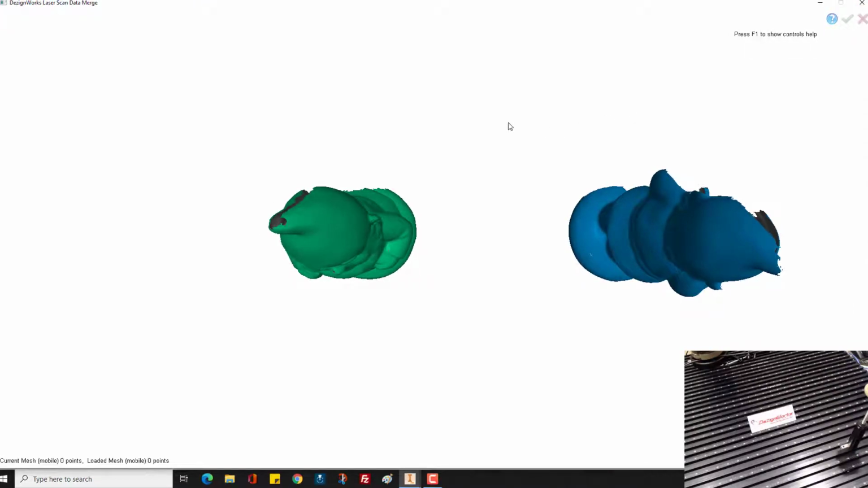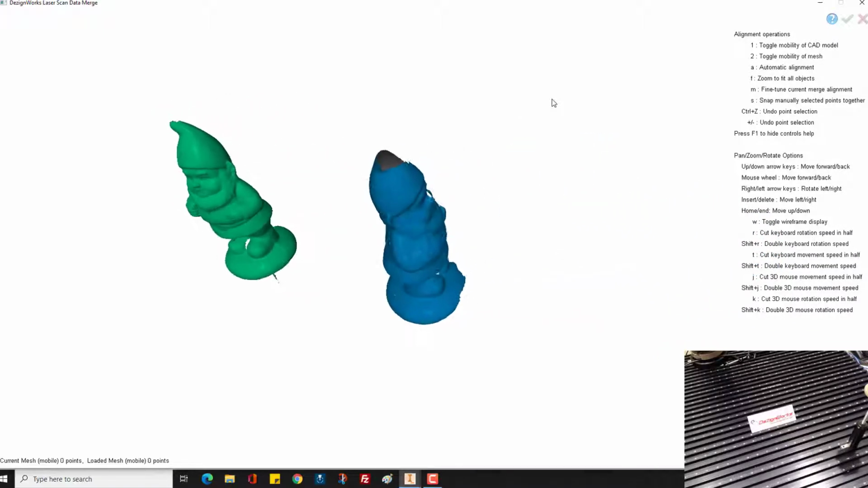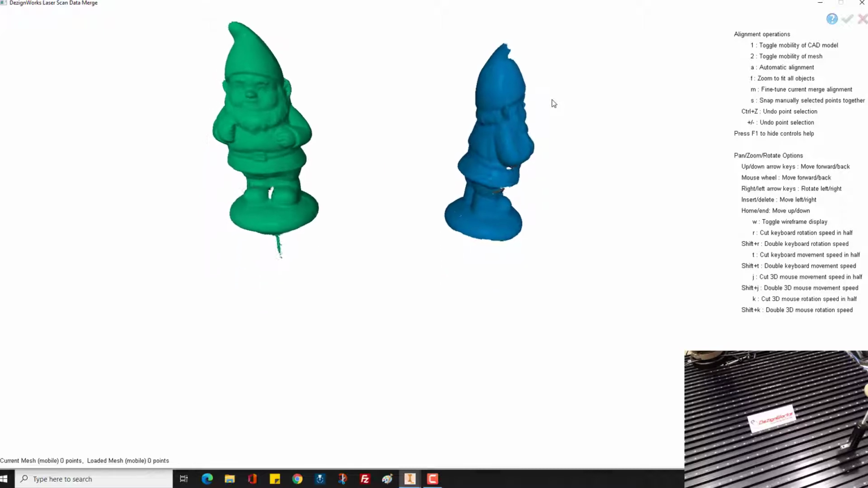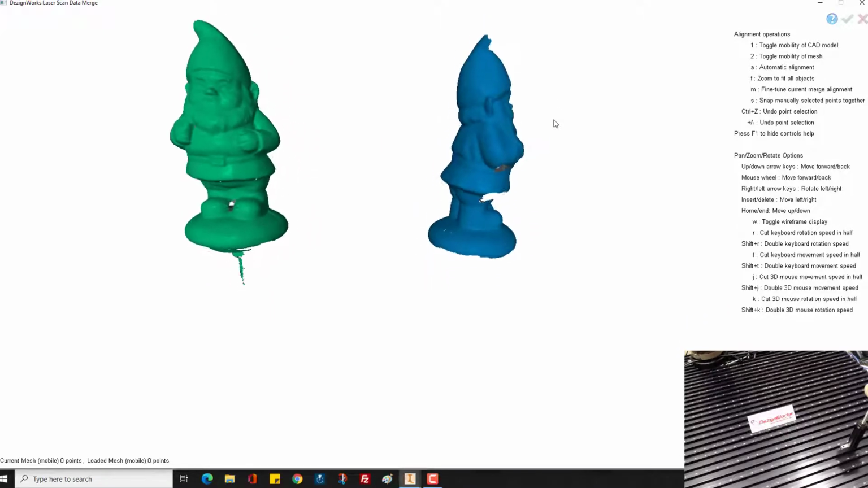So you can go ahead and look at the controls. You can hit F1. Sometimes you have to click the screen with the left mouse and then hit F1. If you have a 3D mouse, you can rotate these. If you don't, you can use your regular mouse. I like to take a look at both of these.